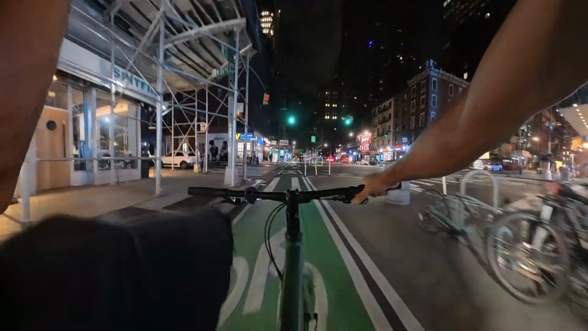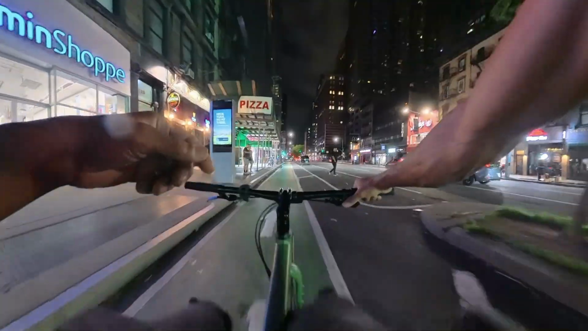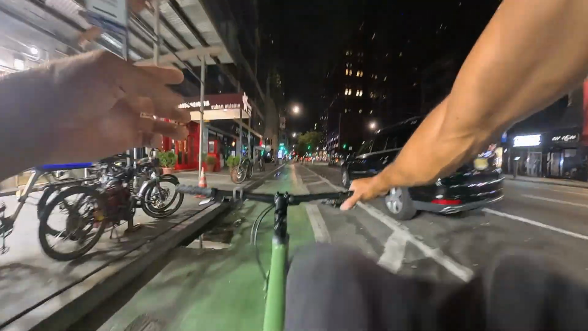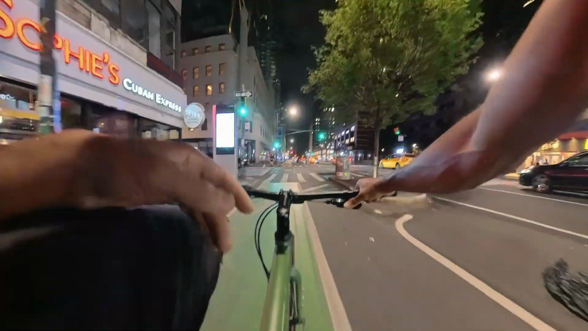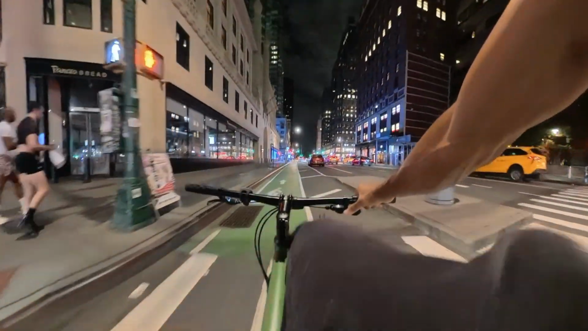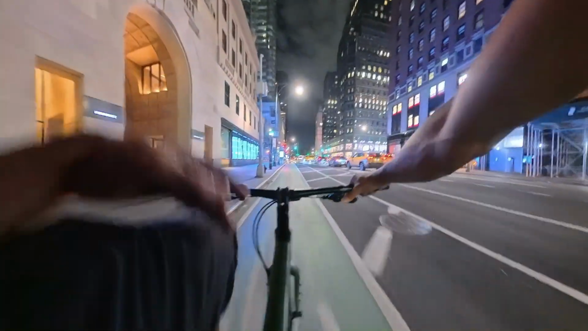So now this is the way the bike lane used to be back by 42nd Street, but it gets really congested over there with everybody walking to Port Authority and stuff. So really like what they did over there. But up here it's not as crazy. So they kept it the same, right next to the sidewalk.